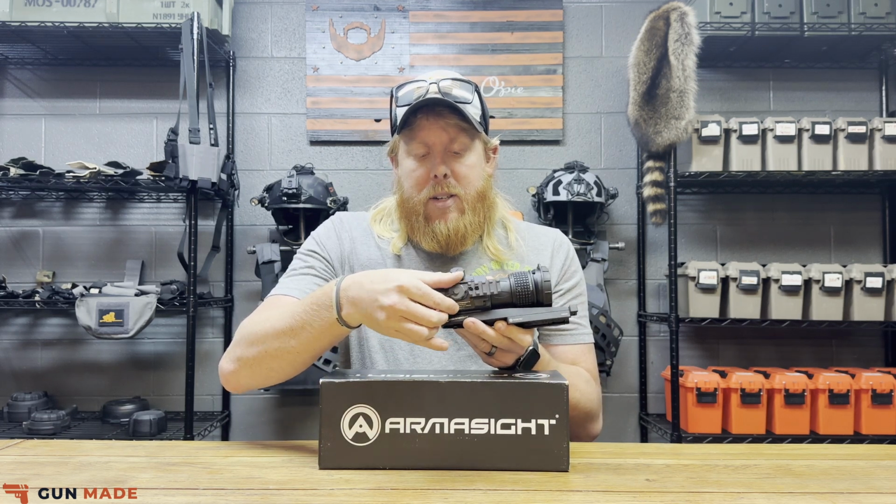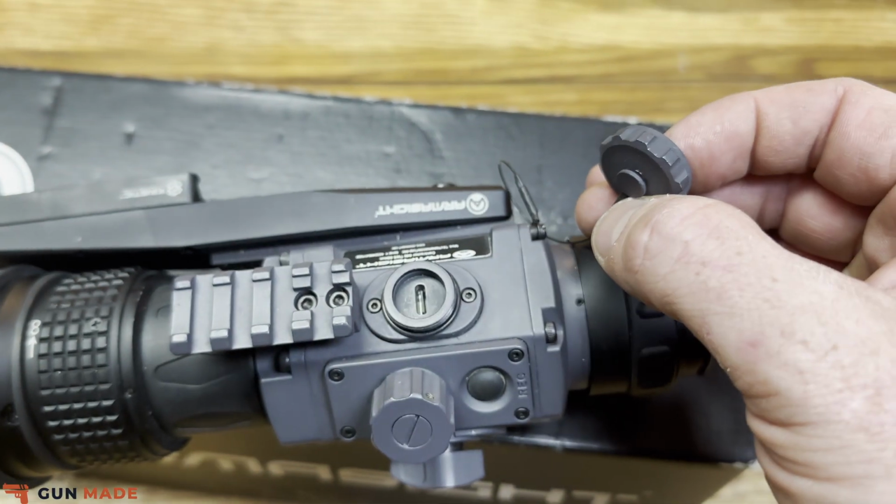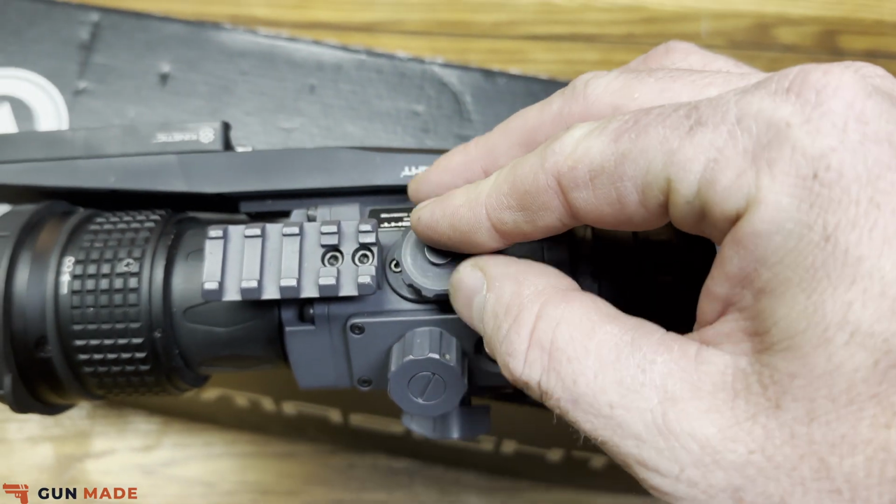And right here on this side, guys, this is going to be your media outlet. So this is your USB-C. This is how you transfer files to your computer.